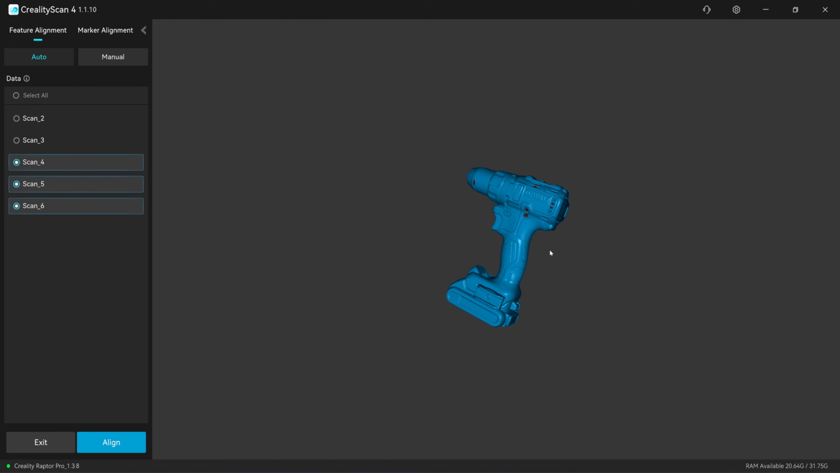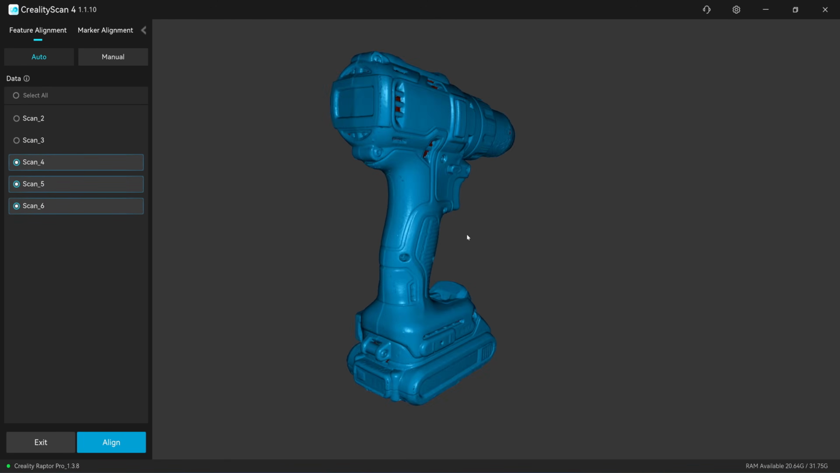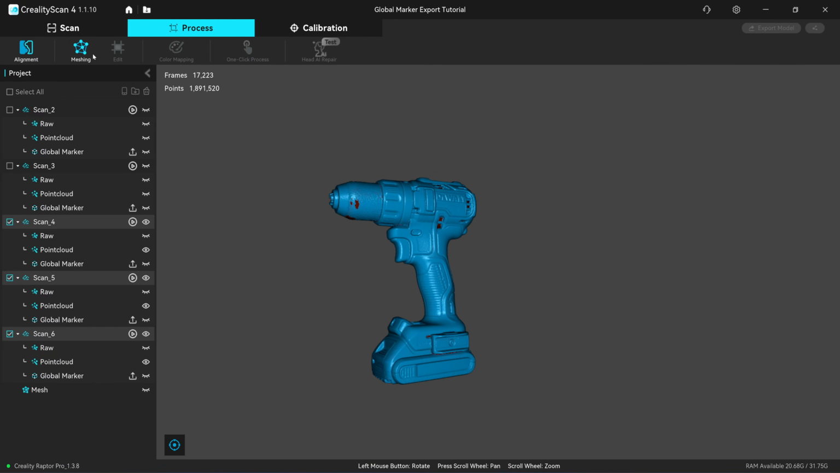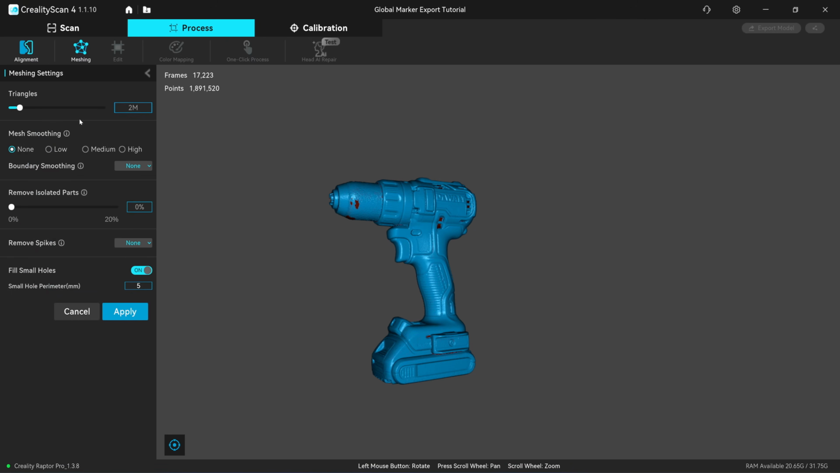Okay, so all done. I think I have already clicked on align, haven't I? I need to click on exit, right? Okay. Let me mesh this one. We have about 2 million points, so I use 2 million.